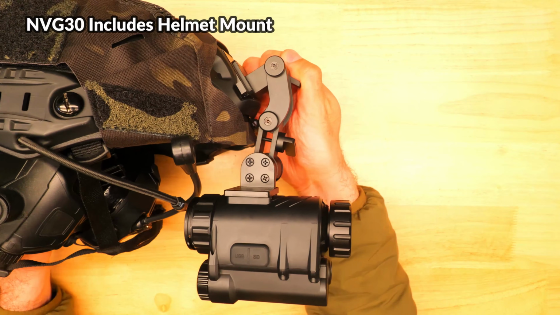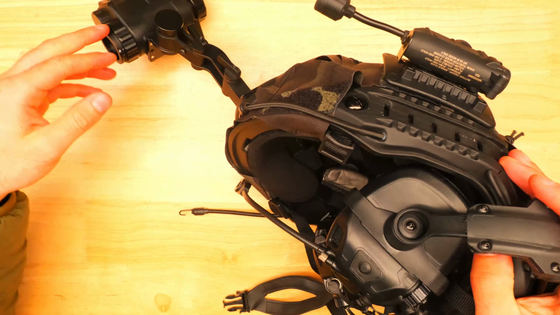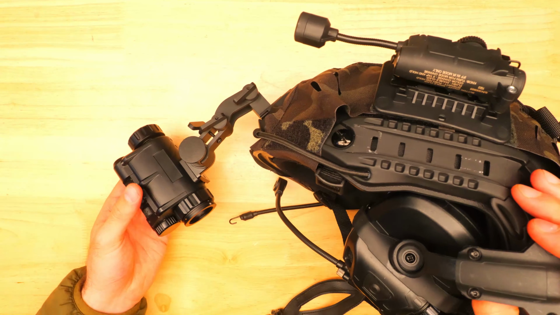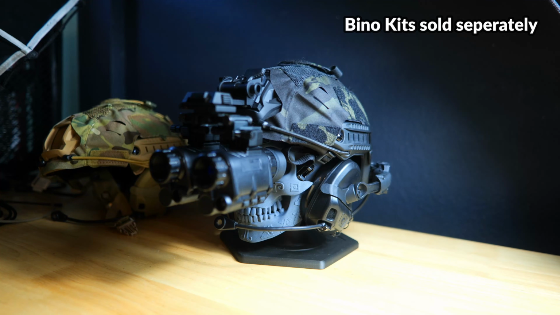The NVG30 comes with a proprietary mount to help you get set up and running, but there is definitely much more durable mounting solutions on the market, and it comes with a dovetail adapter which you can use to build a more robust setup, or even connect two of them together on a bridge for some bino action.